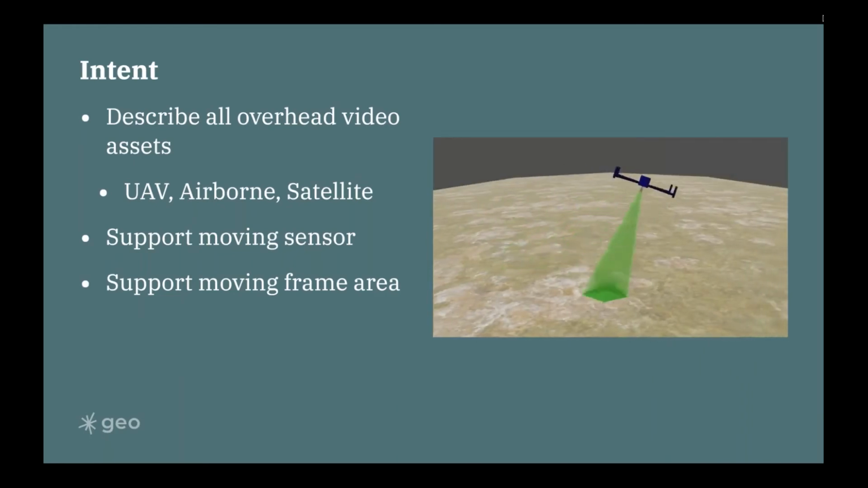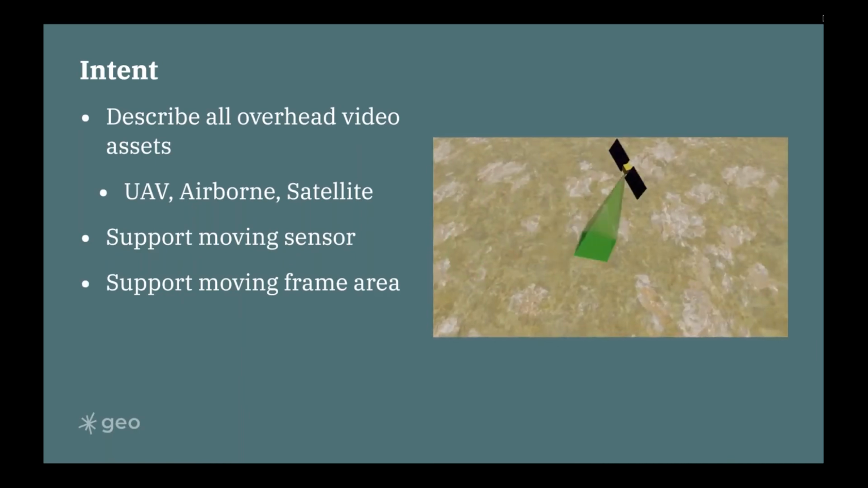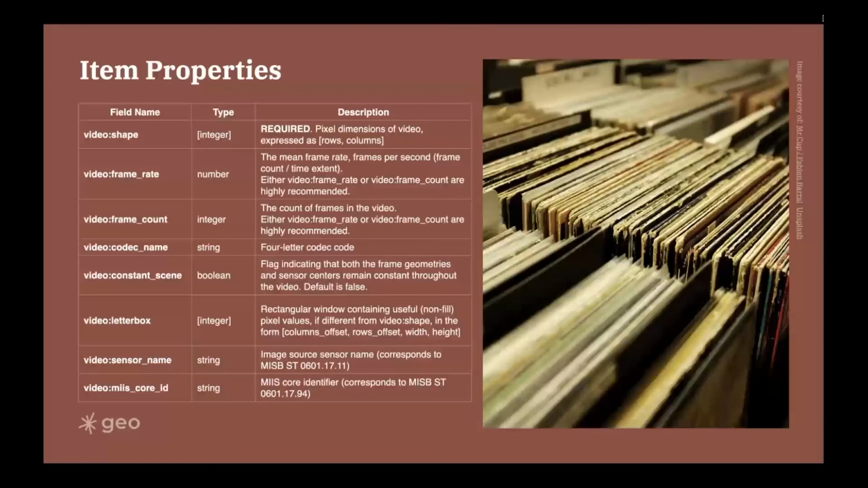So the actual shape of the rectangular video being collected should be able to be described in the metadata.